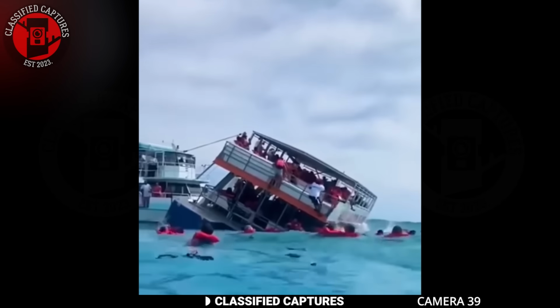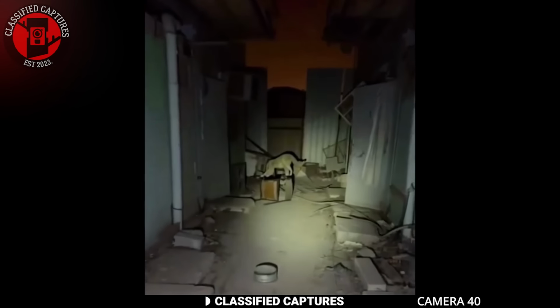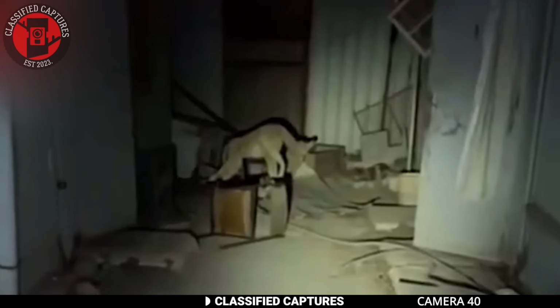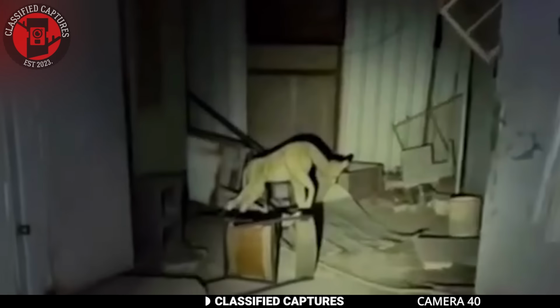I never thought I would see these lights. A homeowner heard some noise in his backyard and he went to check it out. This is what he saw: a strange goat-like creature standing on a wooden chair.